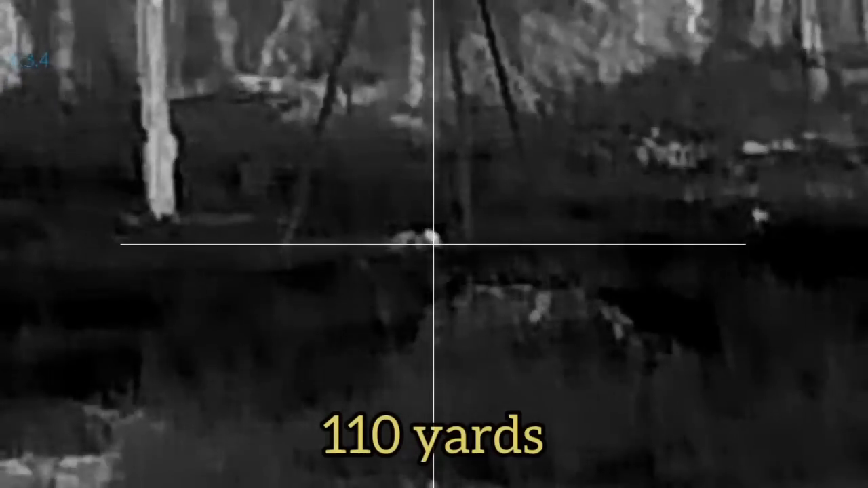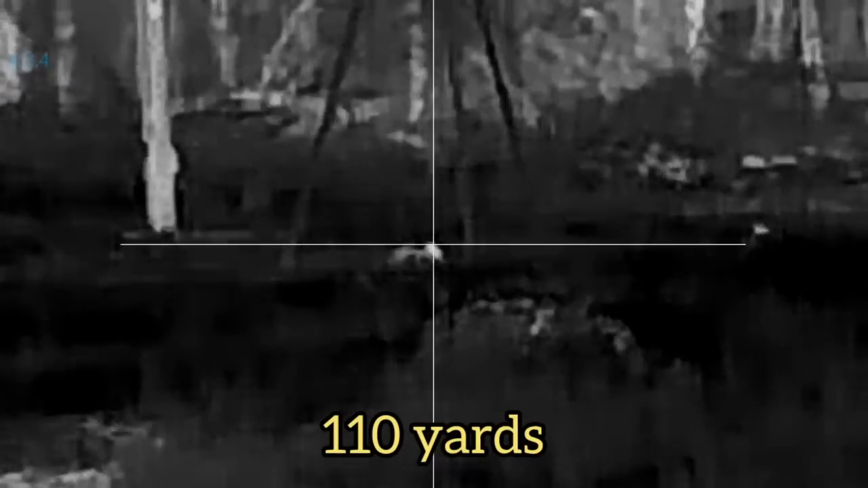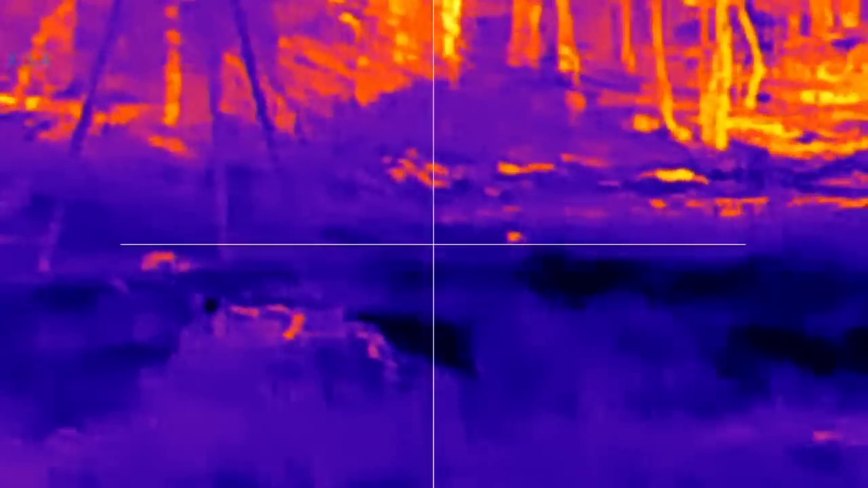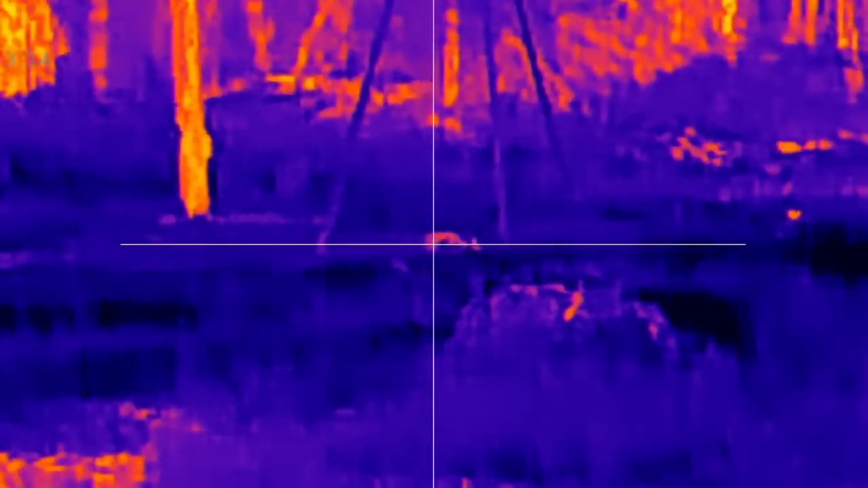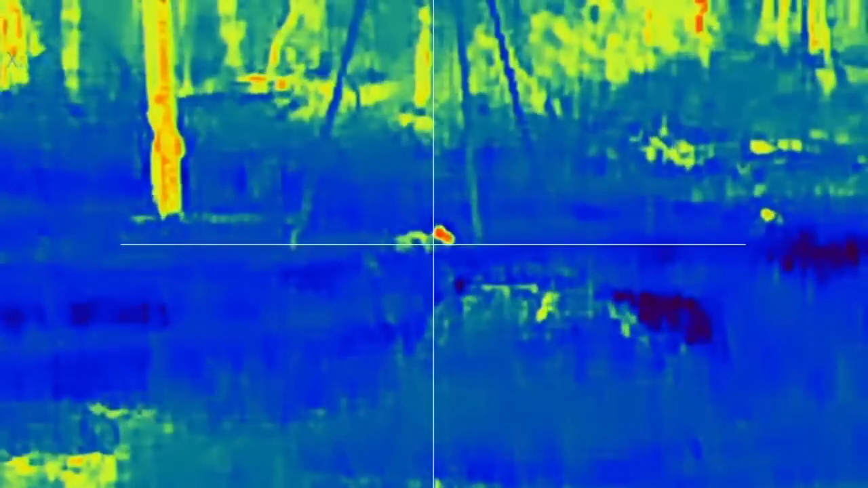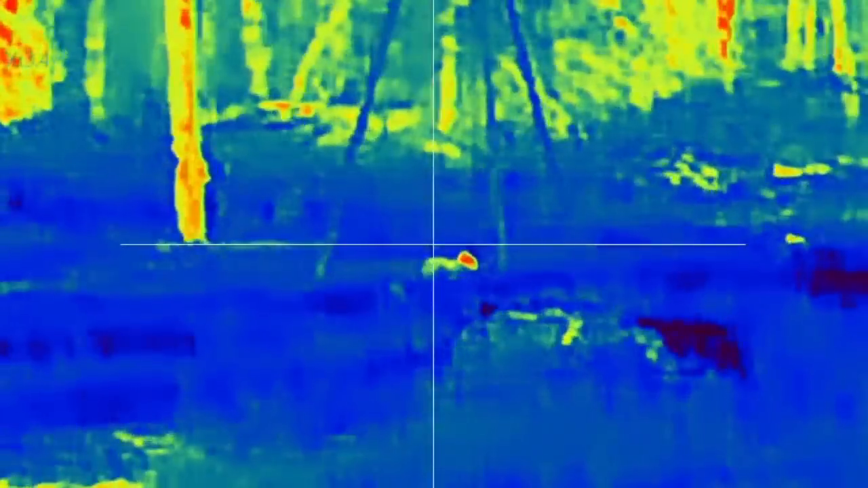So I'm gonna go through my palettes real quick. I call them palettes, my different colors. That's hard to identify right there. That one's better than I thought it would be. That's rainbow right there. It's not bad at all. All of them you can see good. It's just which one fits your eyes better, I guess.